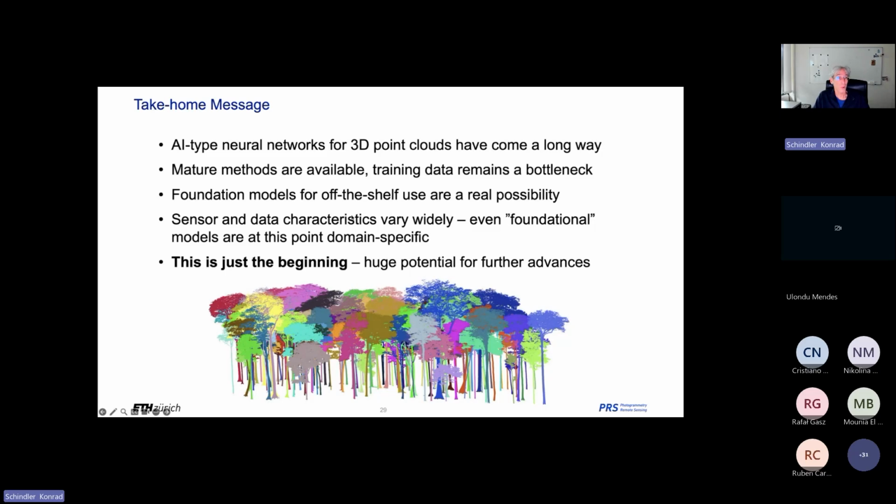One qualification from my talk: foundation model, right? It's a big term. It says the model that can do everything. But you cannot do everything. Doing everything is nothing. You always have to somehow have an application domain, sensors for scanning, data characteristics, everything varies widely. So at the moment, and probably for the foreseeable future, foundational models will remain domain specific. It's not like we will dissolve remote sensing and just take standard point cloud models.